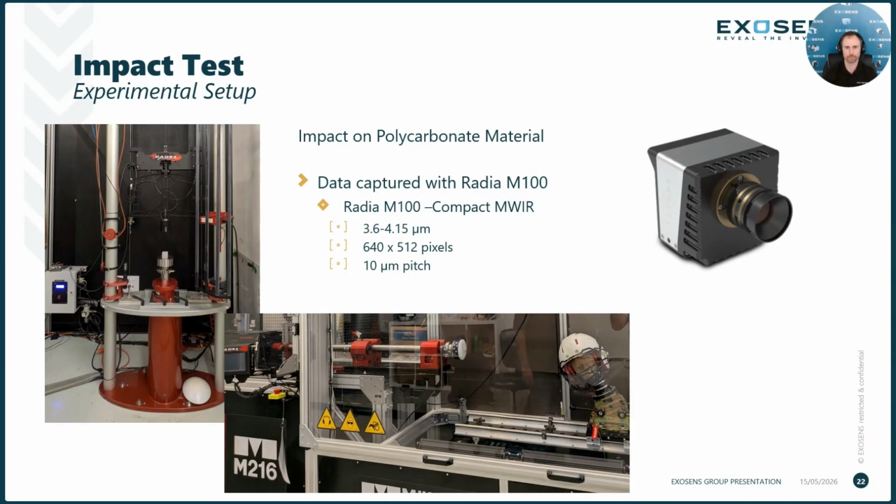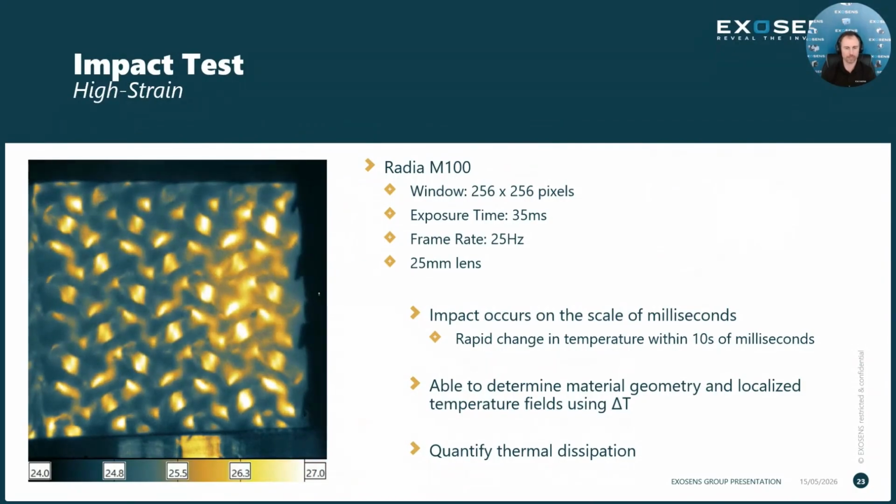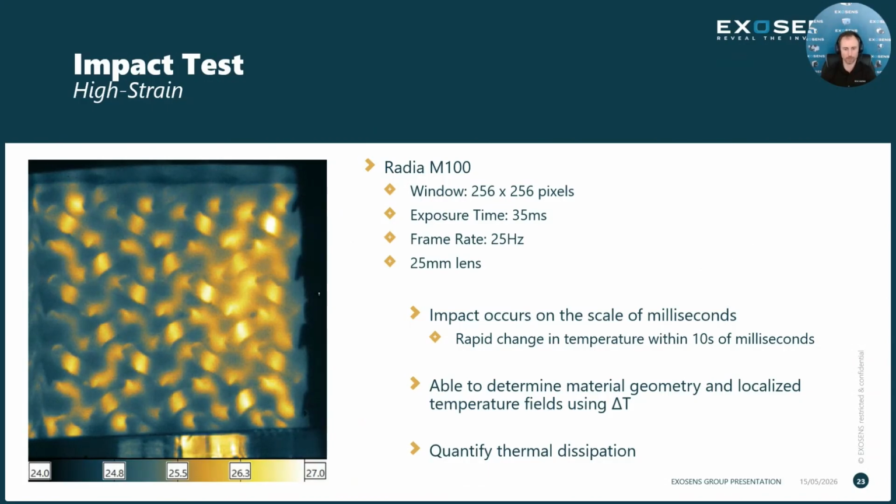We'll start with the video of the test itself. You can see here, boom, impact, and then we get the thermal response. The impact occurs on the scale of milliseconds. The rapid change in temperature happens within tens of milliseconds, right? This is a very high speed event. We're able to determine from this the material geometry and localized temperature fields using the delta T map, right? So taking the post-impact minus the pre-impact, and we're able to quantify a few different metrics of thermal dissipation.